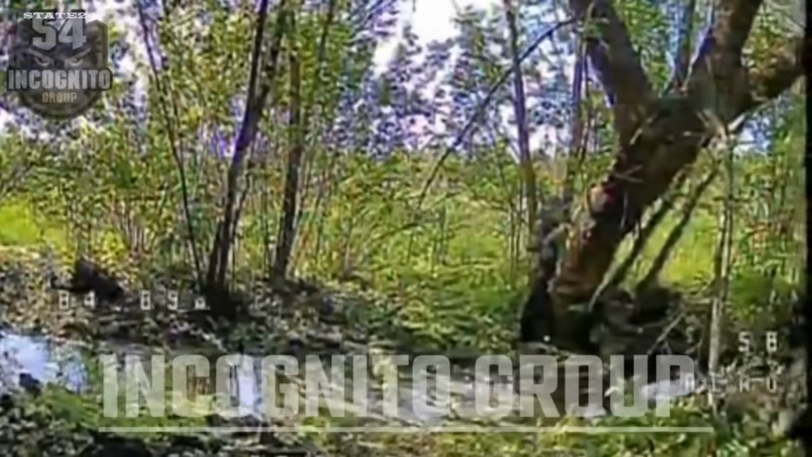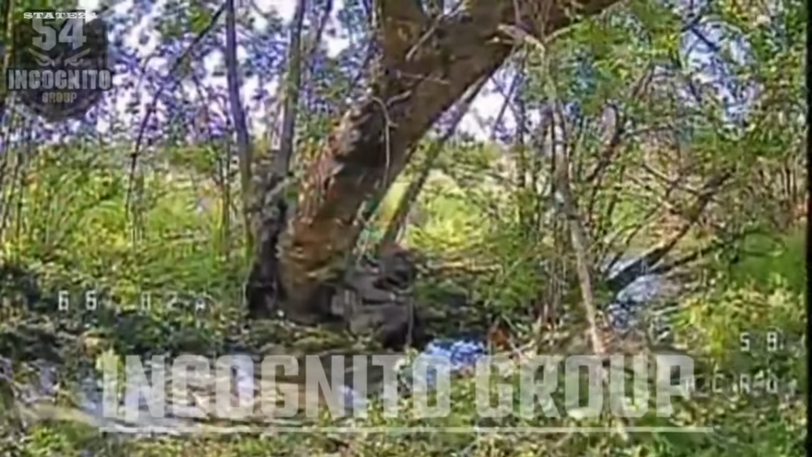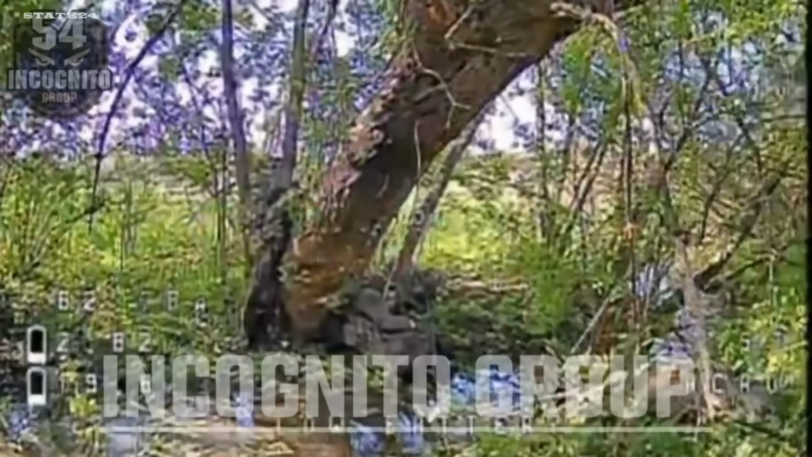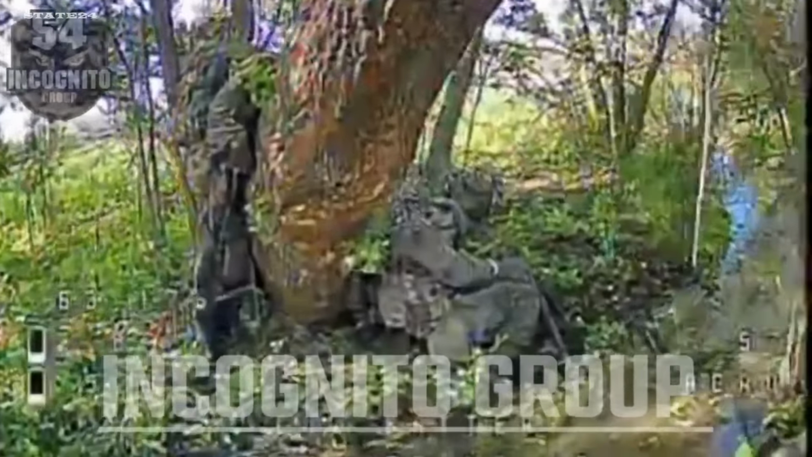A Russian soldier asleep under a tree, an FPV closing in slowly. He may have heard it. He didn't move. Whether that was a decision or exhaustion, impossible to tell. The drone strikes. He survives, wounded, moving beneath the tree. A second drone was already watching from above. A munition dropped directly down. There was no safe outcome from the moment he was found.